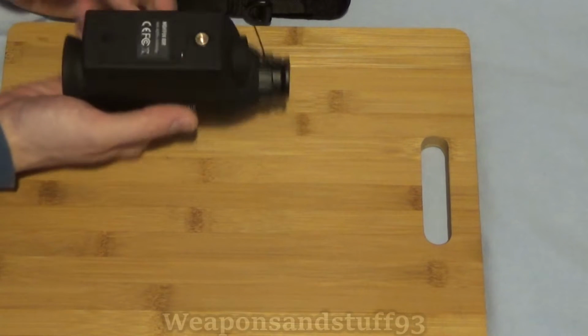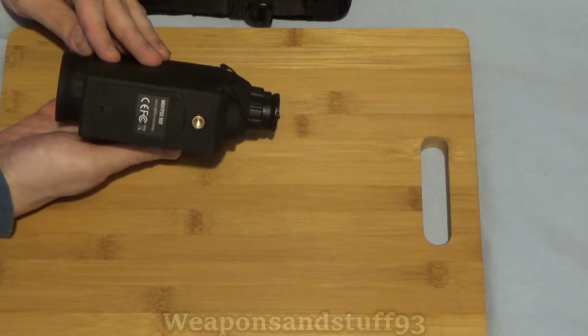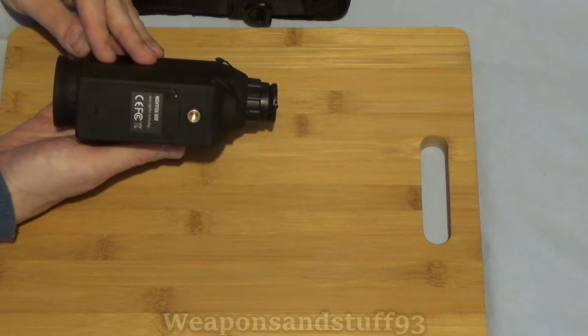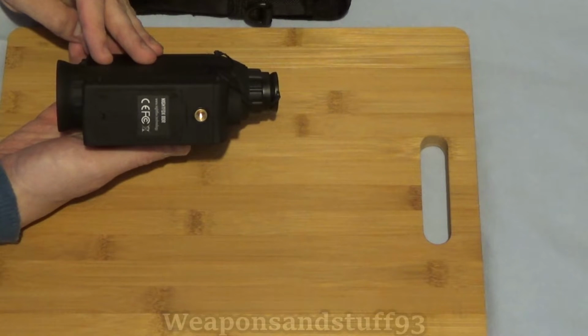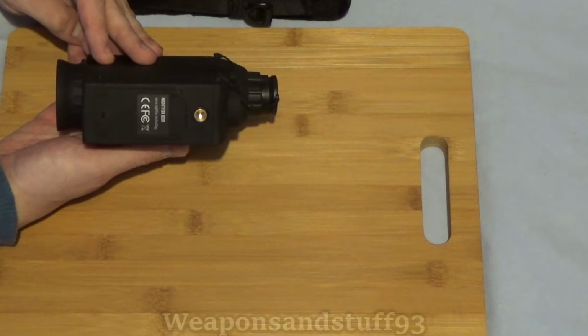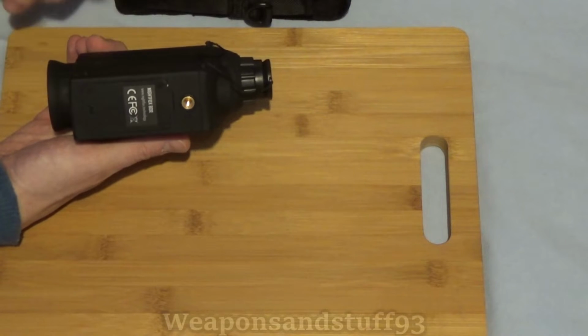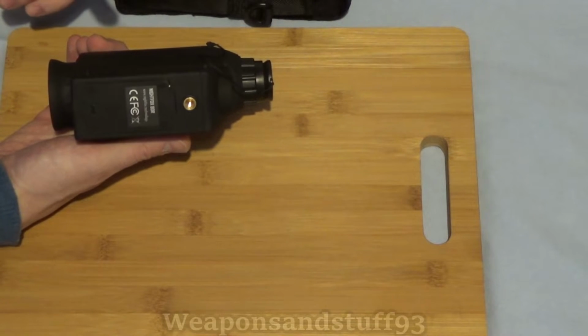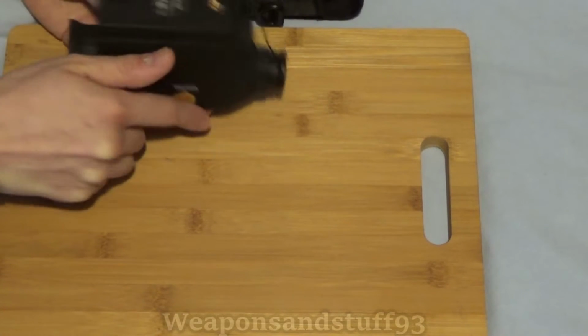On the bottom there is a tripod mount. If you're going to use this for the photo or video function, using a tripod is definitely recommended. In low light levels it doesn't have very good image stabilization, so if you're expecting to take really nice stunning photographs with it, you're going to be disappointed. If you're using it on a tripod it should be fine. I've personally found it's not very good for photos at all without a tripod, but it's very good for video because you'll still get some usable footage even if you're getting a bit of shake in there.